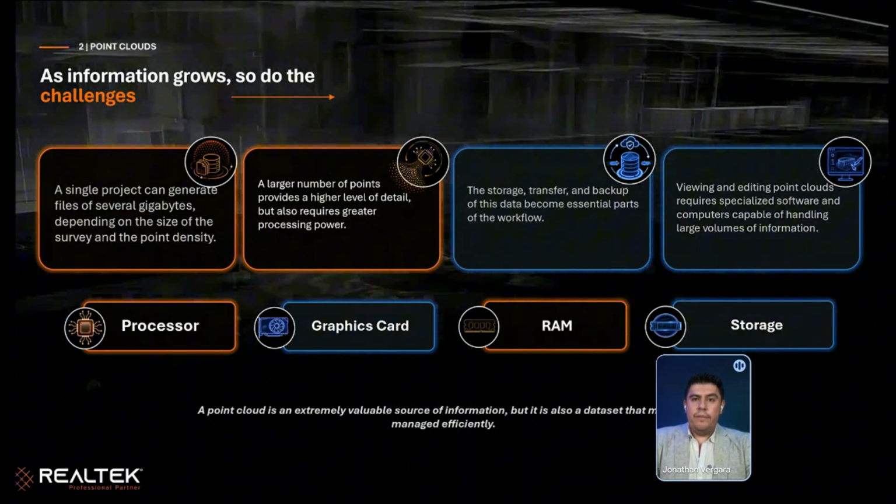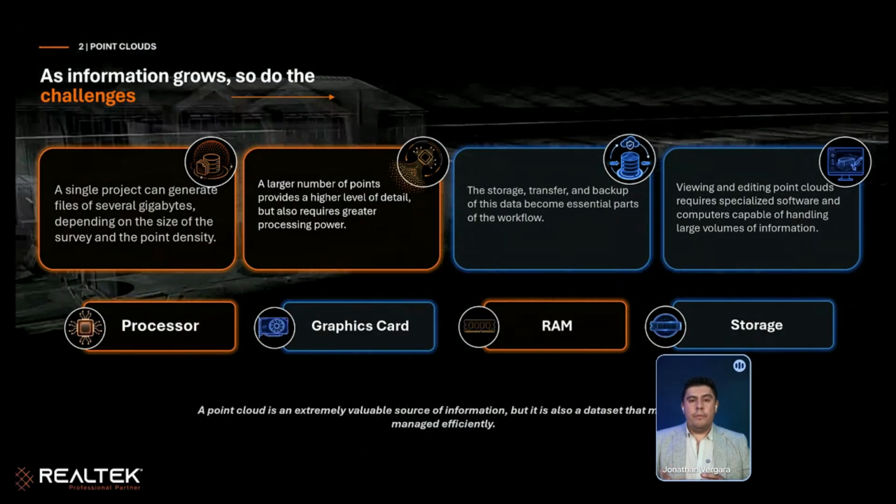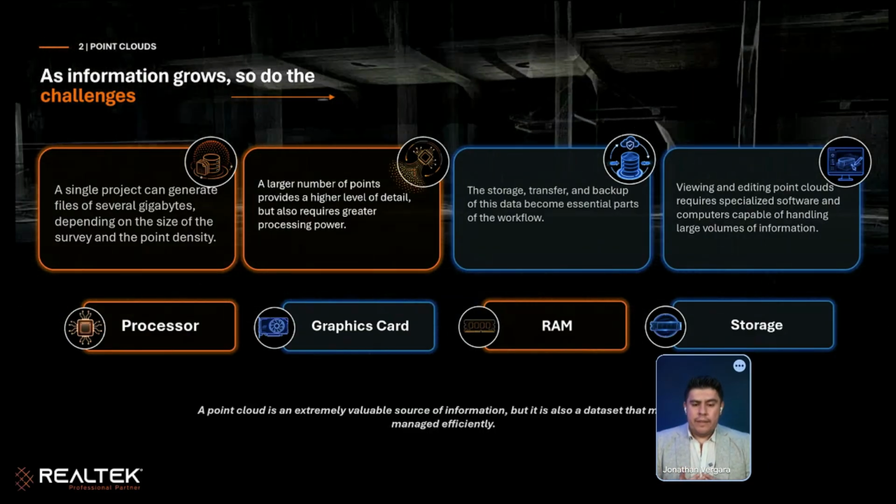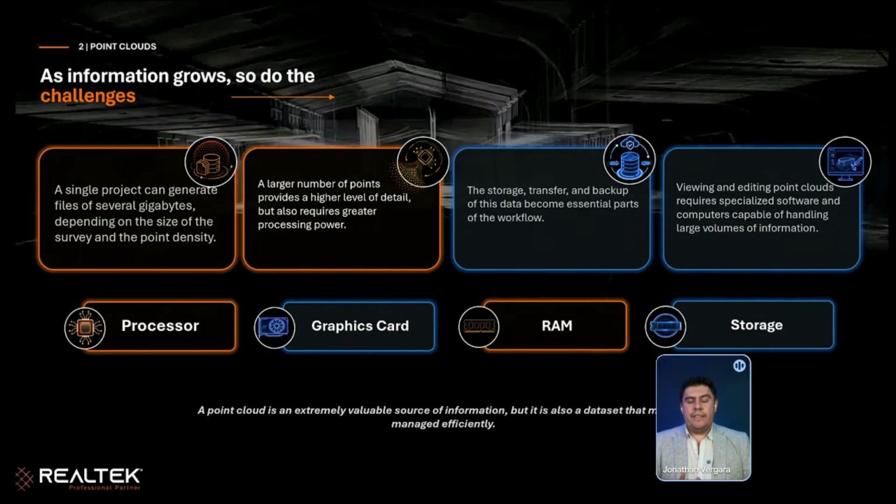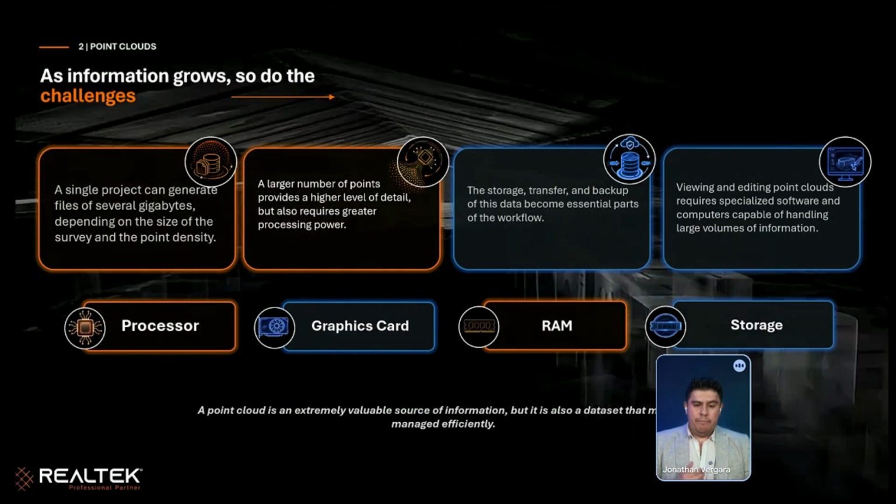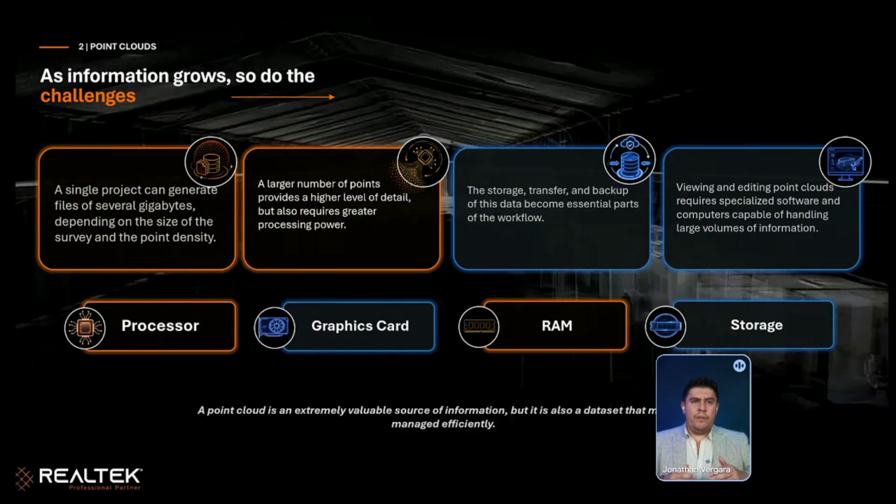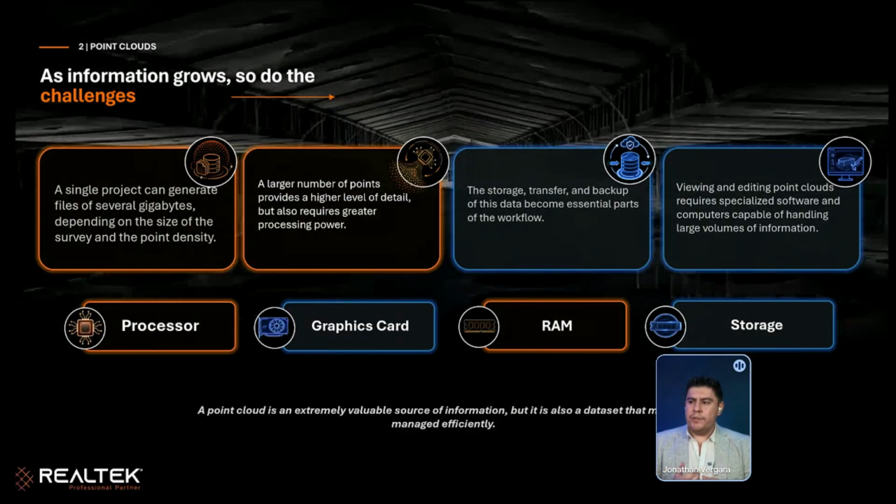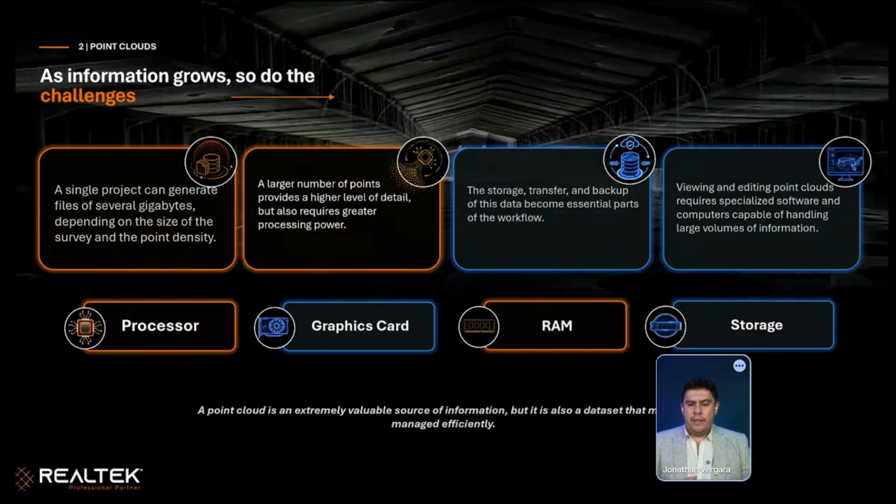So maybe for us, this is something common. This is normal. But what happens with the rest of the stakeholders? What happens with the end user? What happens with the end manager or the big manager of a big company? What is required to manipulate this information?